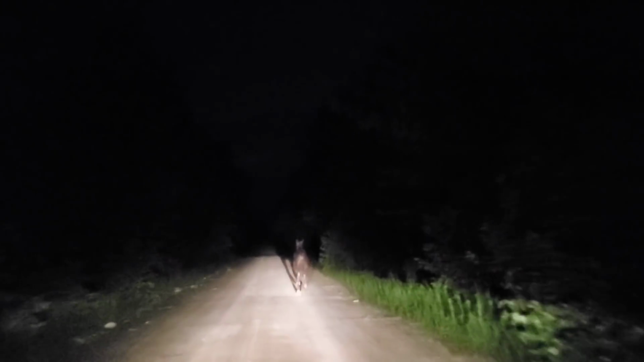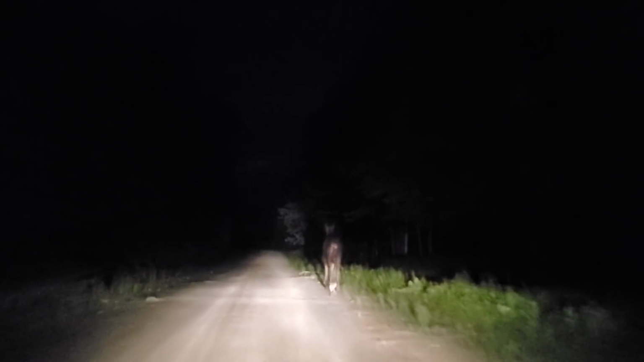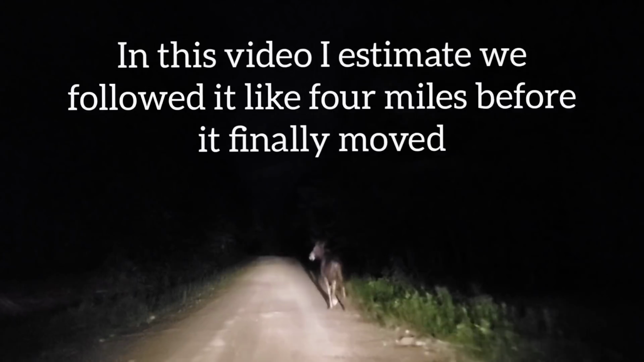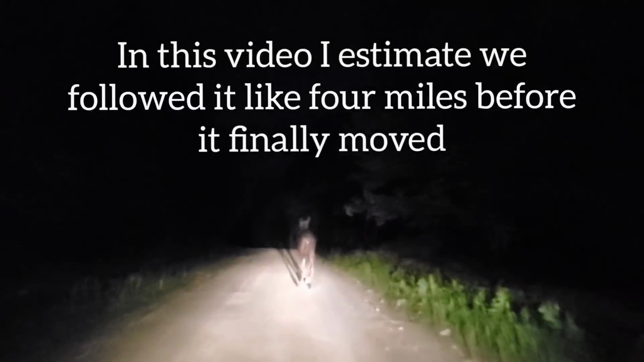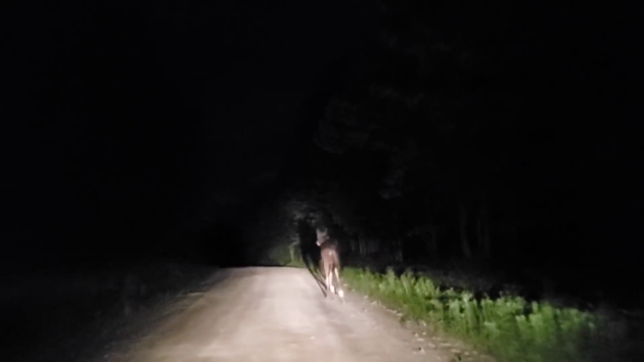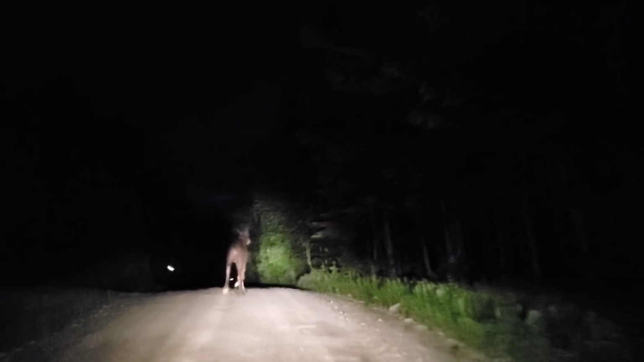Well, I can do the math. If it's traveling at an average of 14 miles an hour and it's been almost 5 minutes, honestly, I don't think this thing is scared. It just doesn't know what's happening, I guess. Because if it was scared, I think it would just leap into the woods. Because it's not like these trees are tight together.